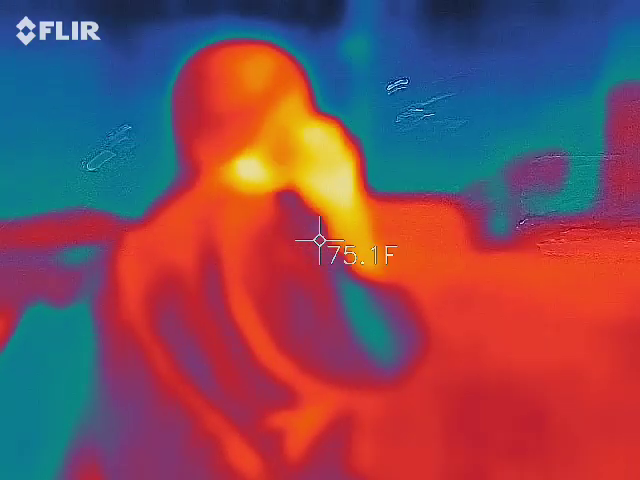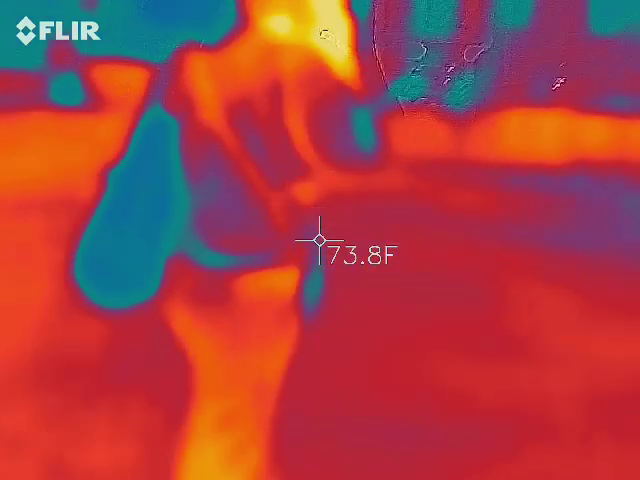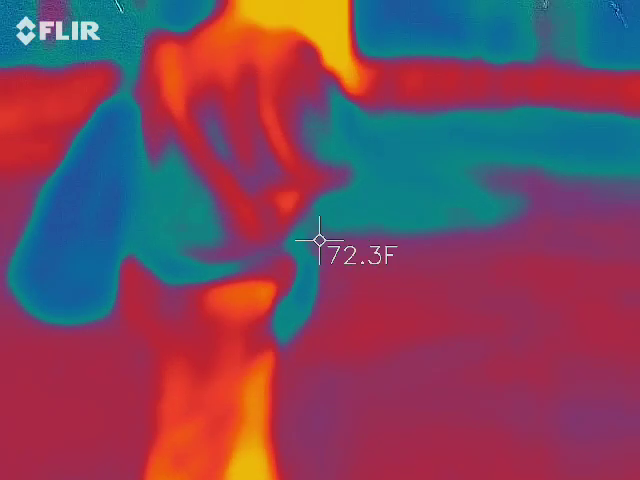My EMF meter is still going on. But again, this measures 3 different cycles. So I like the other one too.